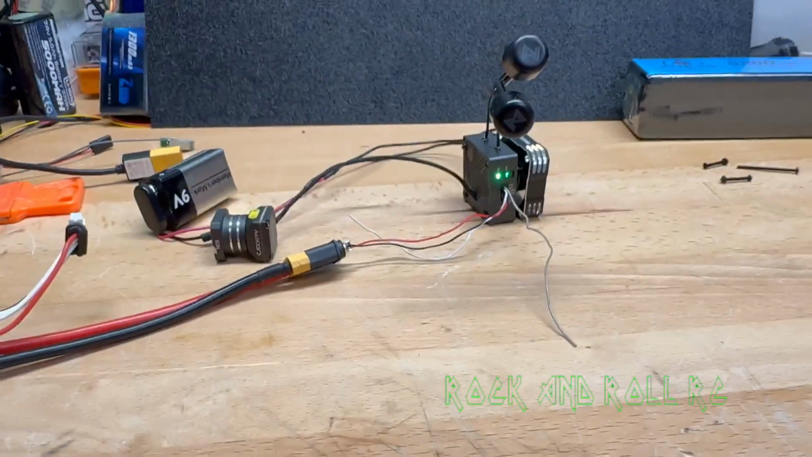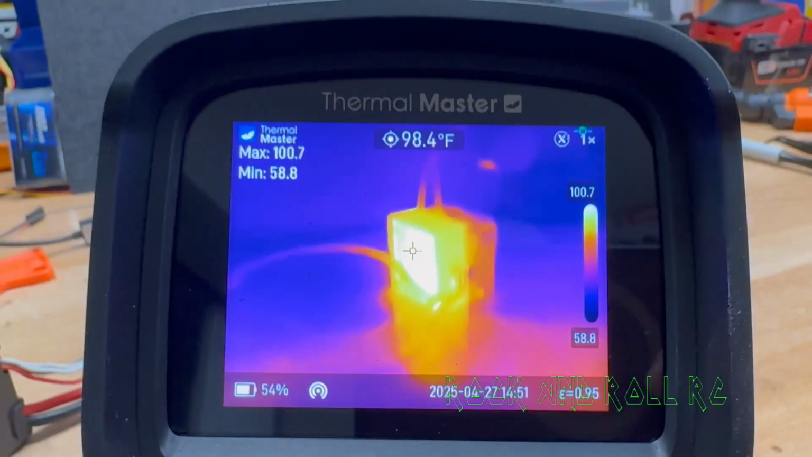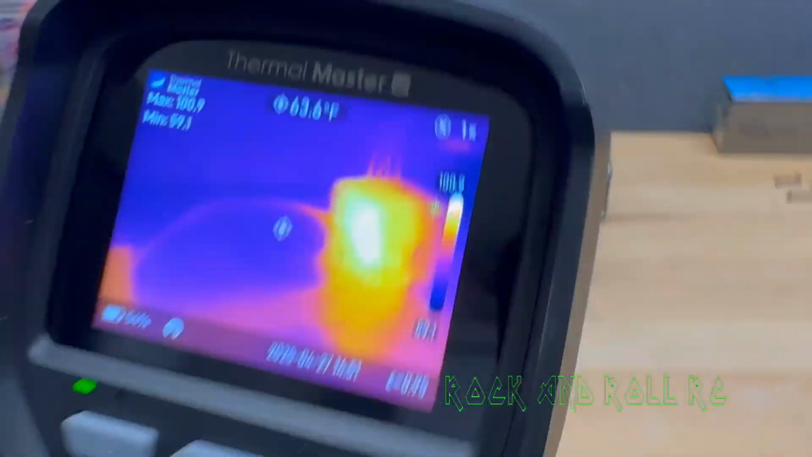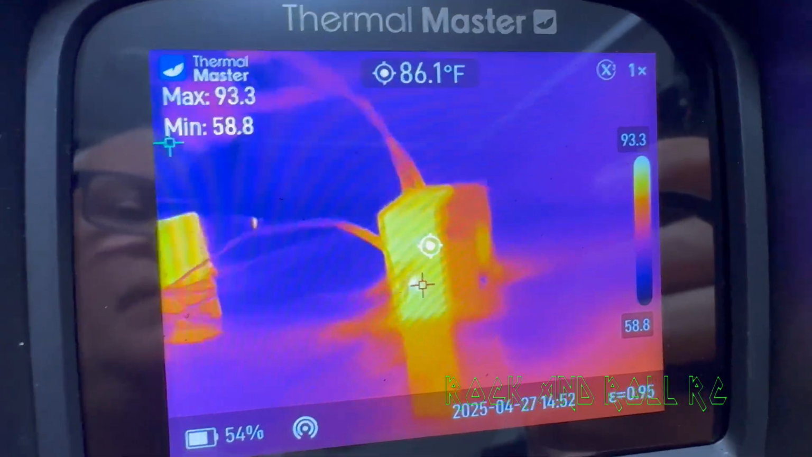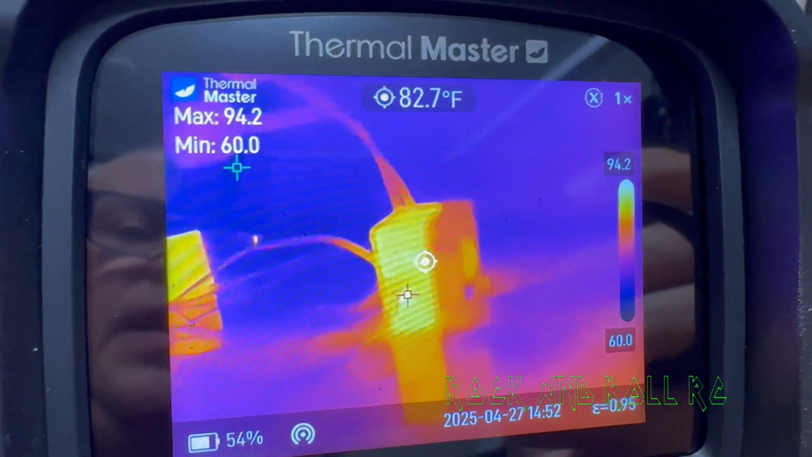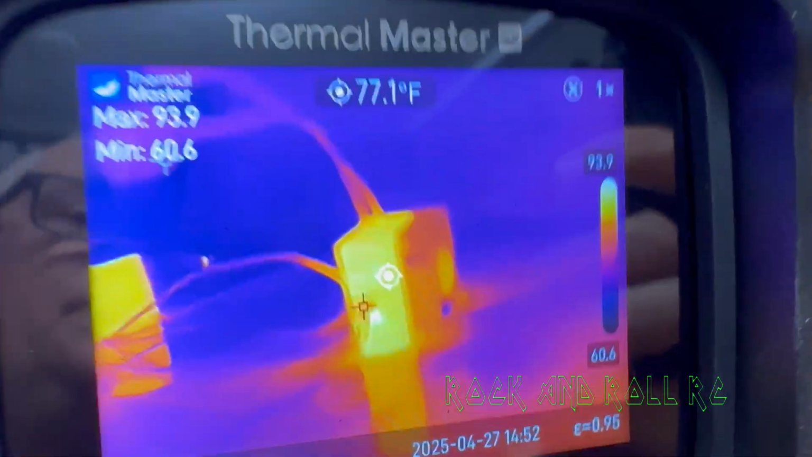So it seems that the temperatures have reached an equilibrium, with the temperature on the MIPI side staying around 100 degrees, and the fan ingesting air into the heatsink is around 80 to 90 degrees, and that seems to be the happy temperature in this configuration. Let's continue the test.